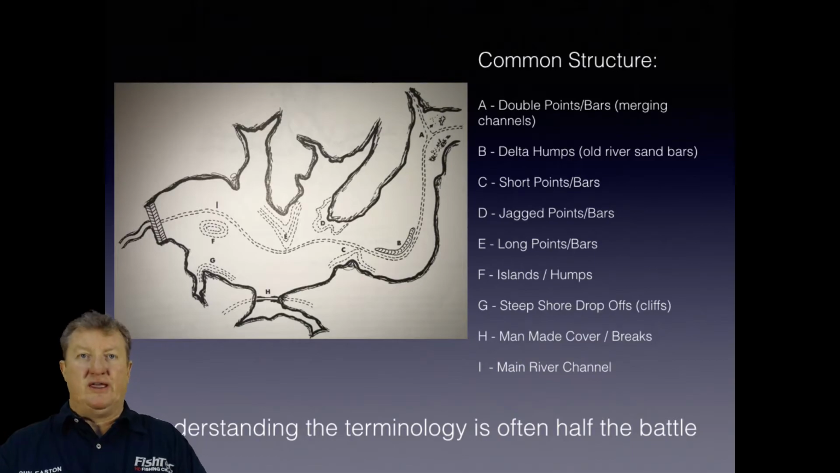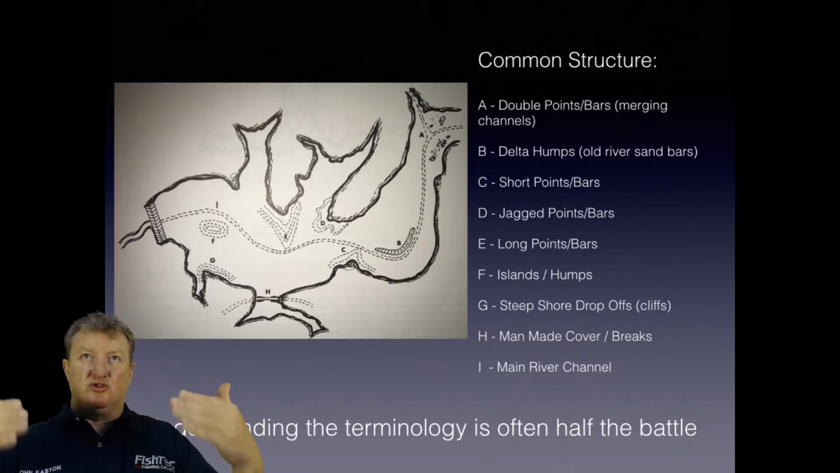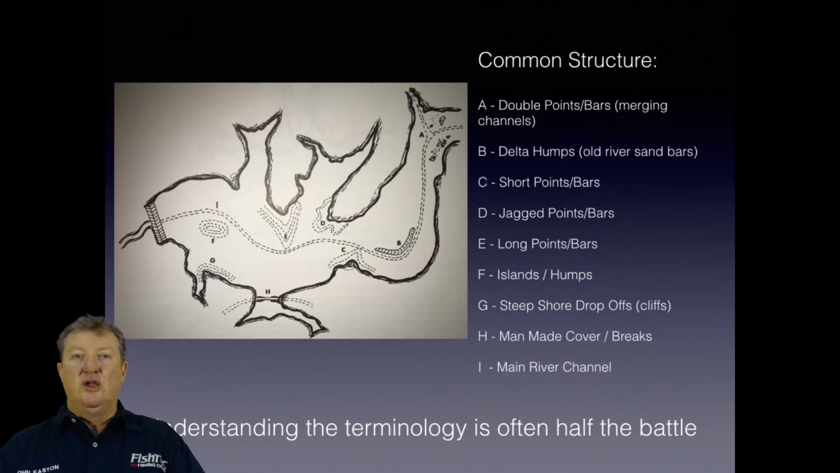G, steep shore drop-offs. Guys, just think of Ken's Cliffs. Any place you go to where there's just this big vertical wall, you've got them at Loskop, you've got them at Makolo, you've got them everywhere. It's just these massive, big, steep drop-offs. Okay, these are all key structure elements, if we can call it that.